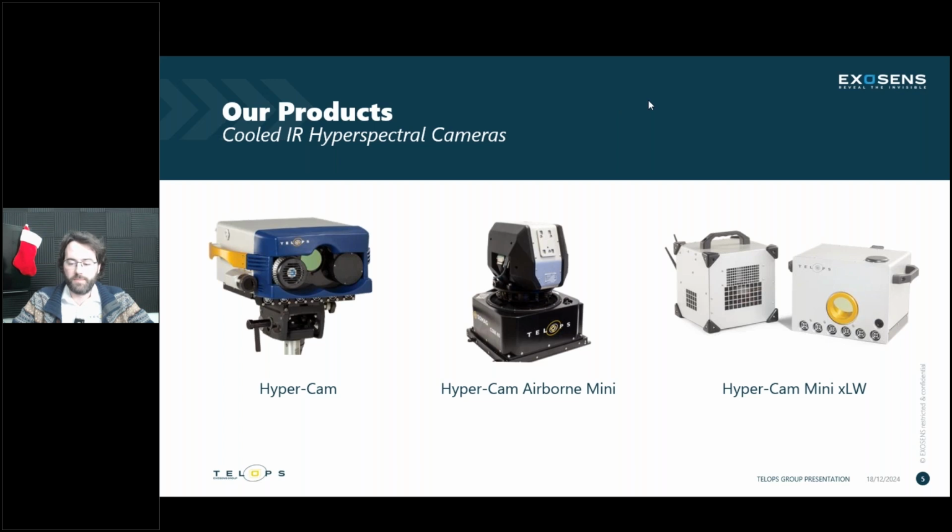So a little bit of a closer look at our hyperspectral systems. We have our legacy system, the bulkier, large systems. They're a bit older, but still extremely powerful systems that do very accurate measurements for hyperspectral imaging in mid-wave and long wave.